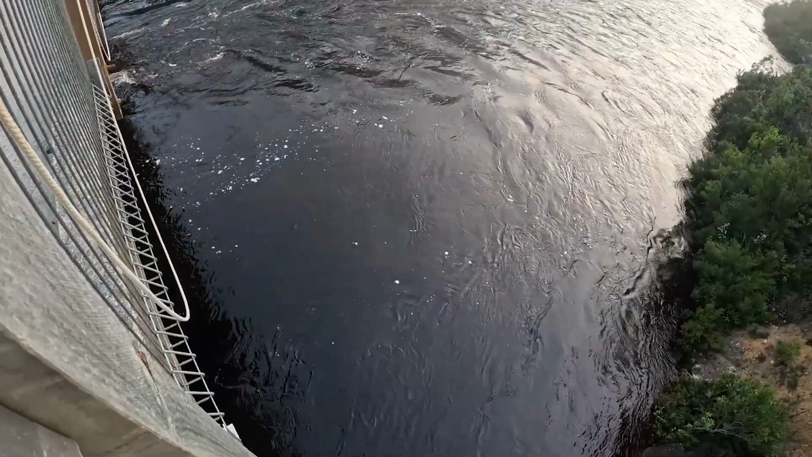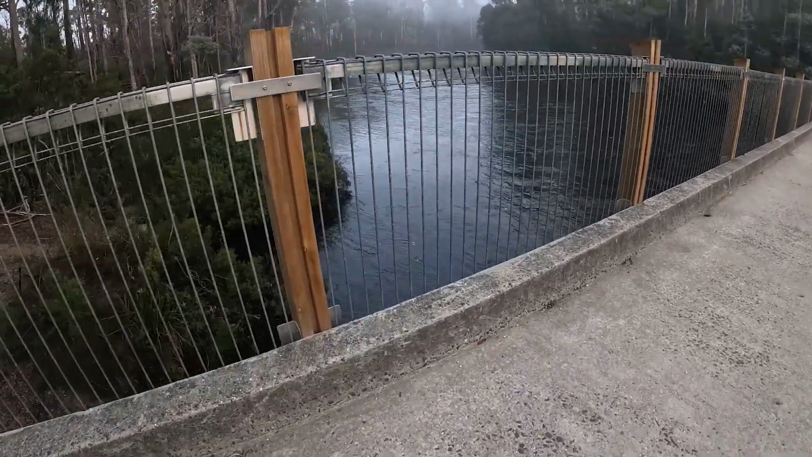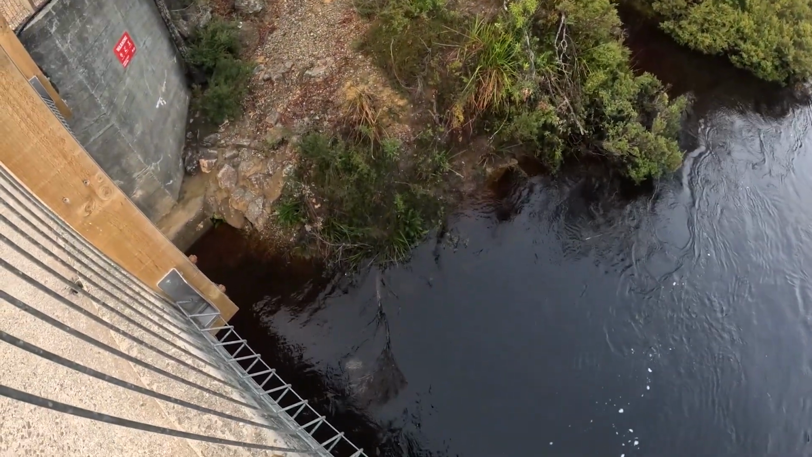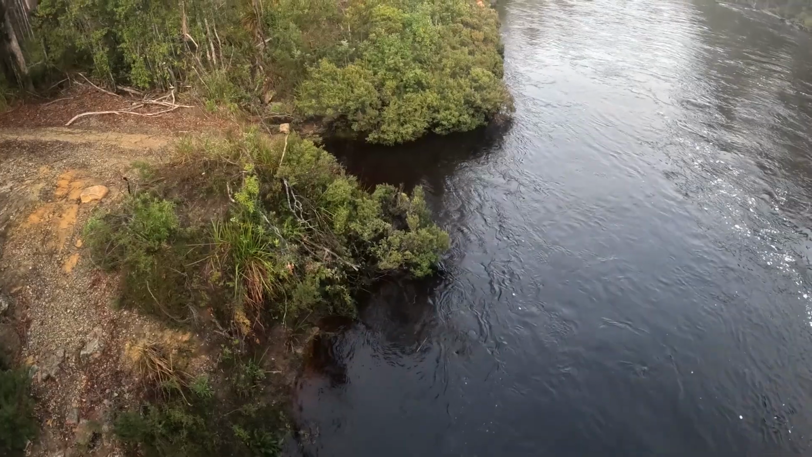Wow, that is pumping. So that's where the entry point is for the rafting.